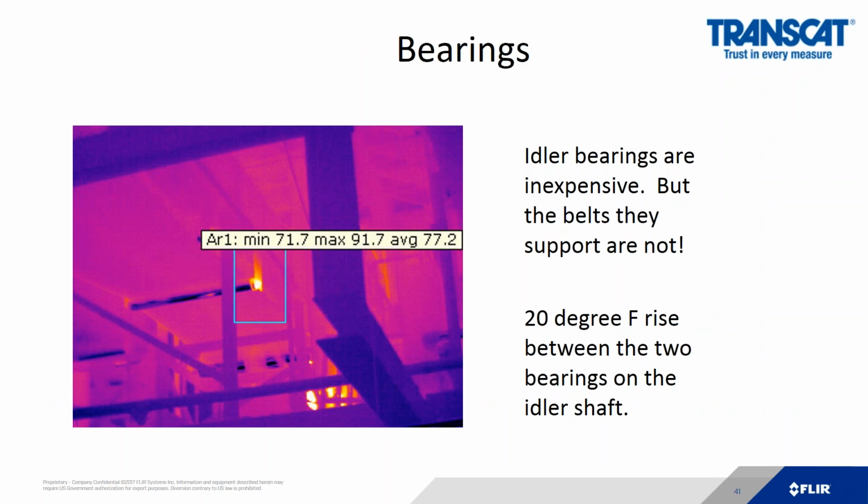Here's a simple example of how infrared can help maintain the productivity of a plant. We see this conveyor system. That's an idler bearing. It's a $5 thrust bearing on an idler supporting a belt conveyor. The most expensive part of the belt conveyor is the belt.